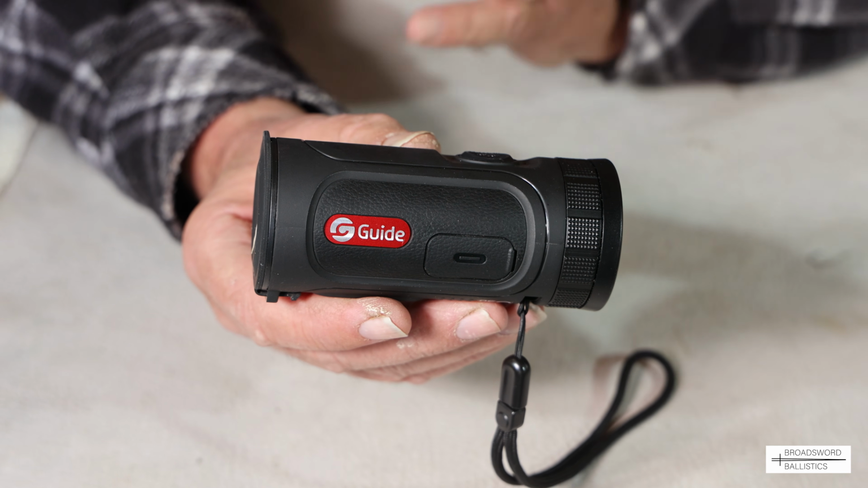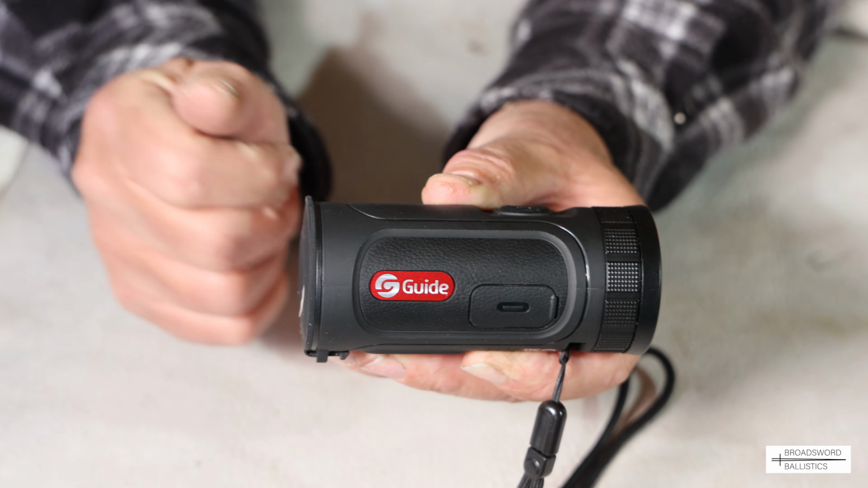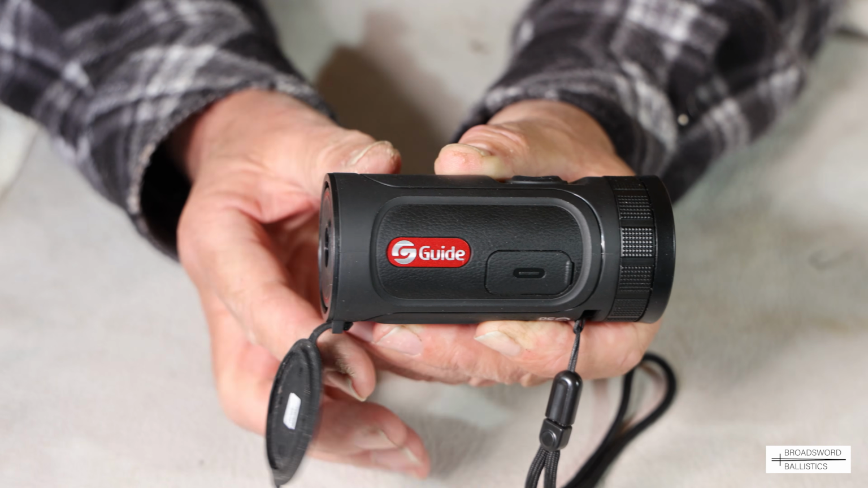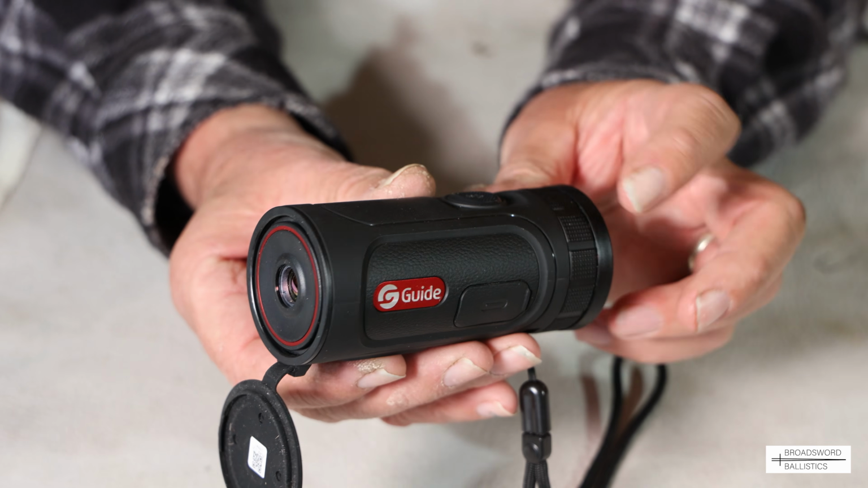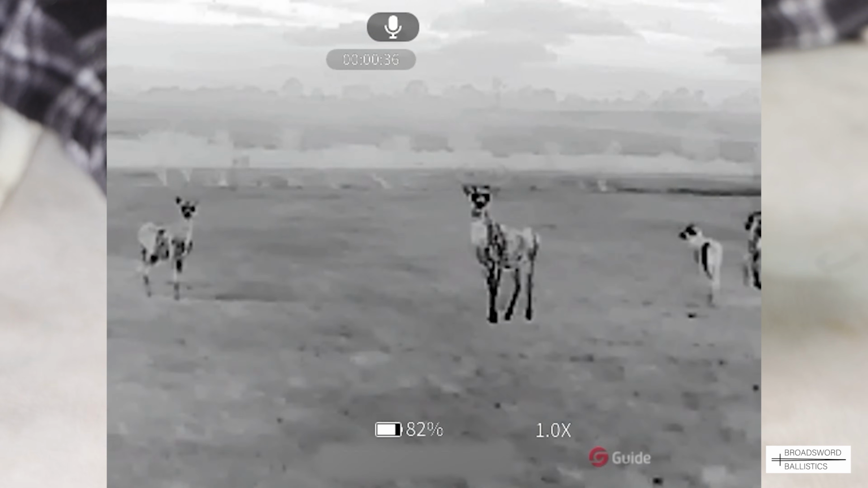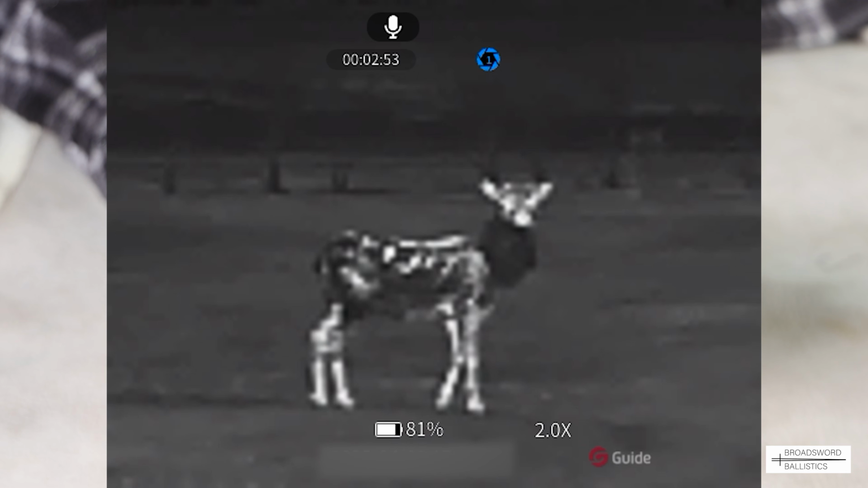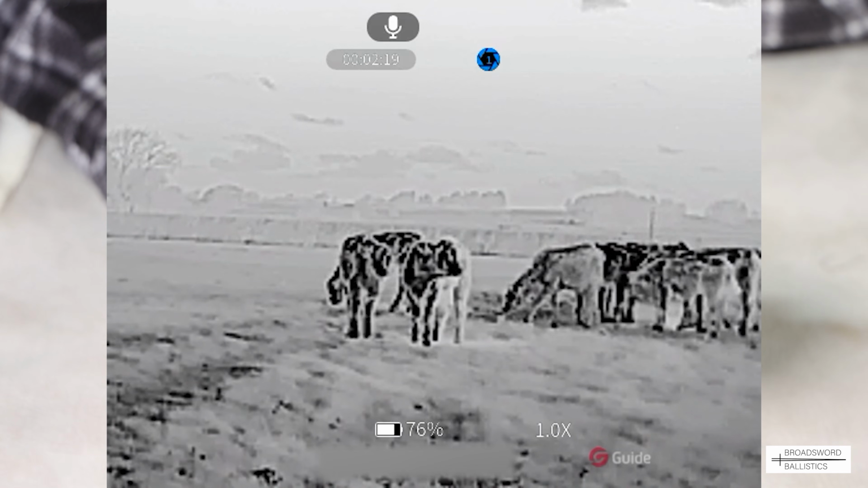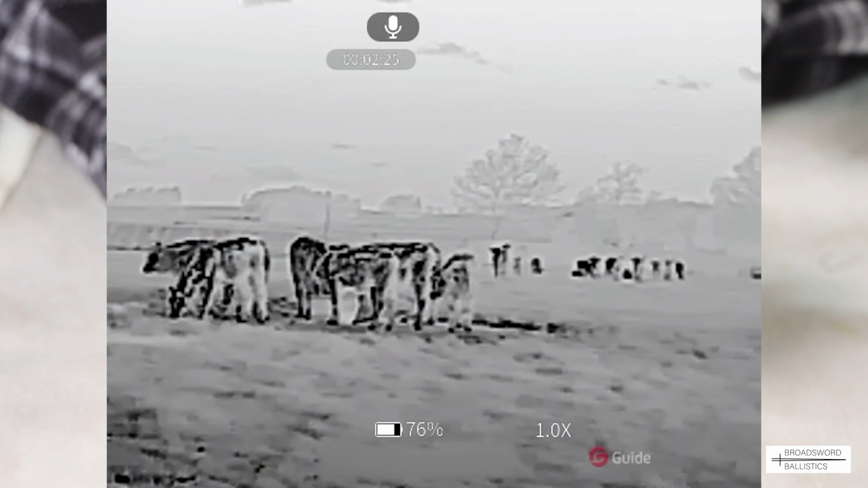It's incredible. Sensor wise, you've got a nice rubberised aluminium shell, and a flip-down protector for the germanium lens, very nice too. Inside, you have a 256 by 192 pixel infrared detector at 12 micron resolution, so that gives you nice, smooth, fine images, which is what you want out in the field for not only detecting but distinguishing between species.